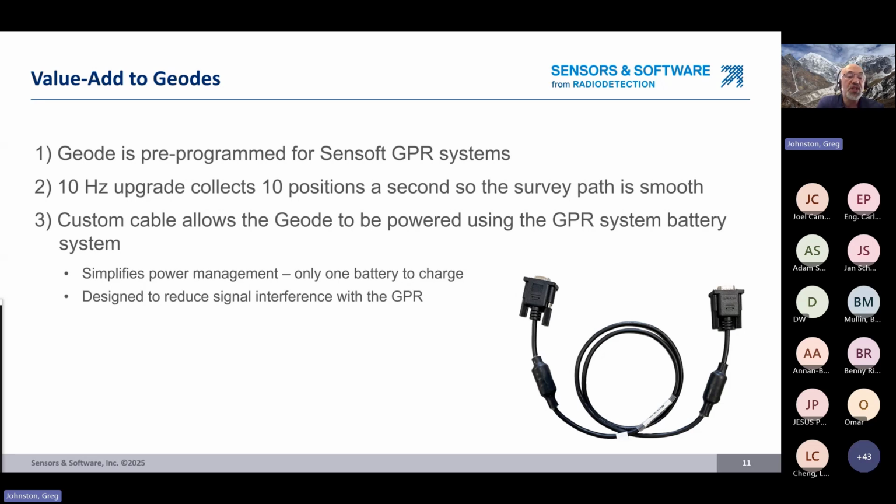And so we need more positions so that you have a smooth path. So we also offer the Geode with a 10 Hertz upgrade. So the 10 Hertz means we're getting 10 positions a second, which means you're probably going to get into the sub-foot. We're getting a position every few inches. So that in the end, we get a smooth path. And that's very important for a moving platform.